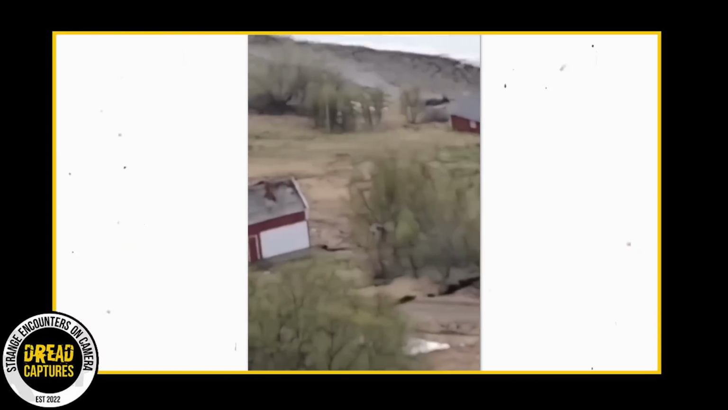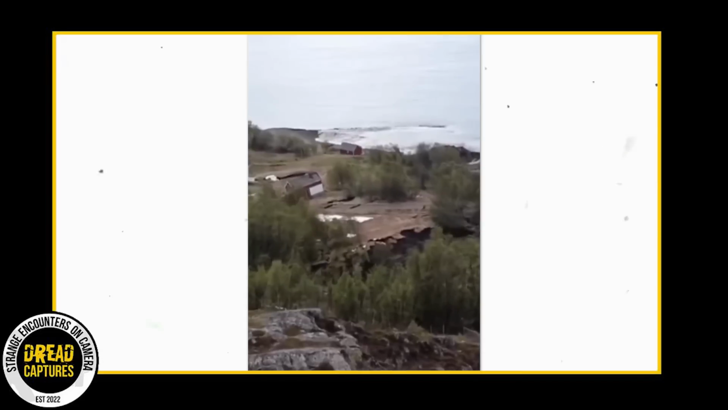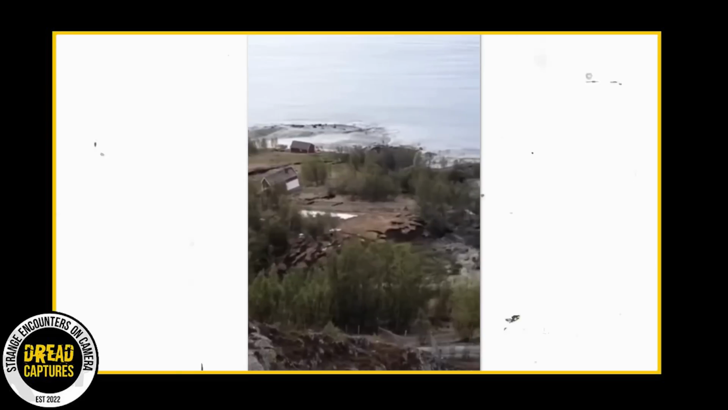This is just an incredible video right here. Taken on June 3rd of 2020 in Alta, Norway, we see video of a landslide sweeping 8 houses out to sea. I want to let you hear the ground separating, so take a listen.